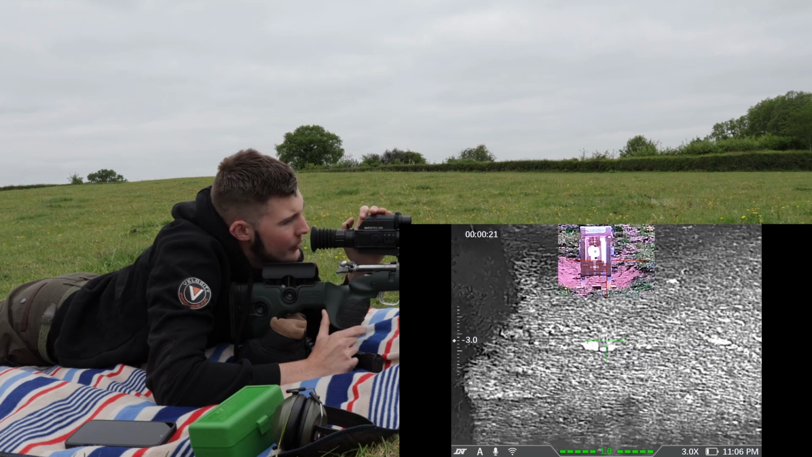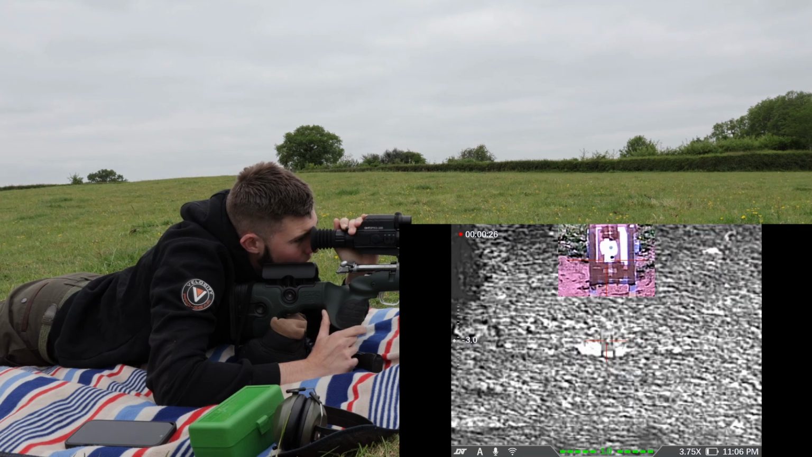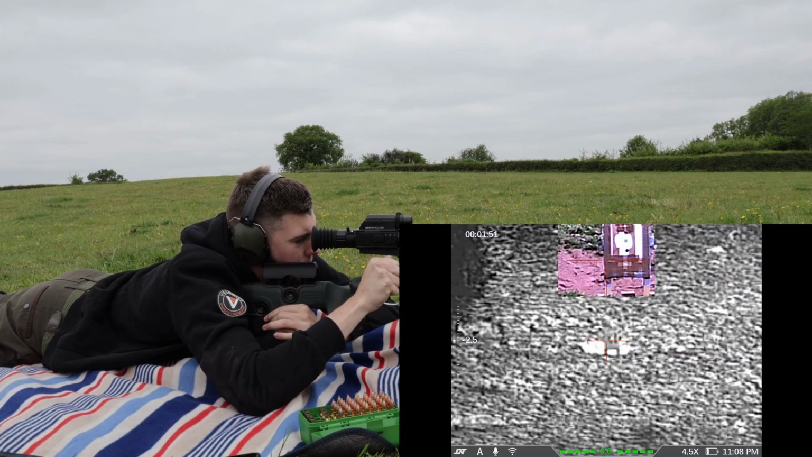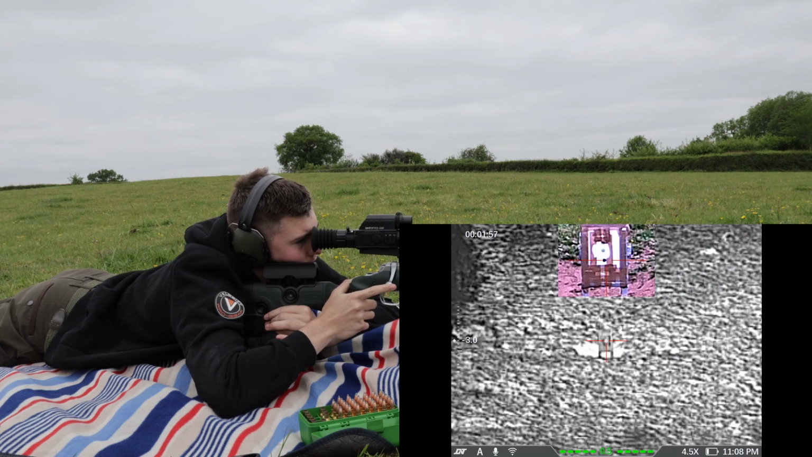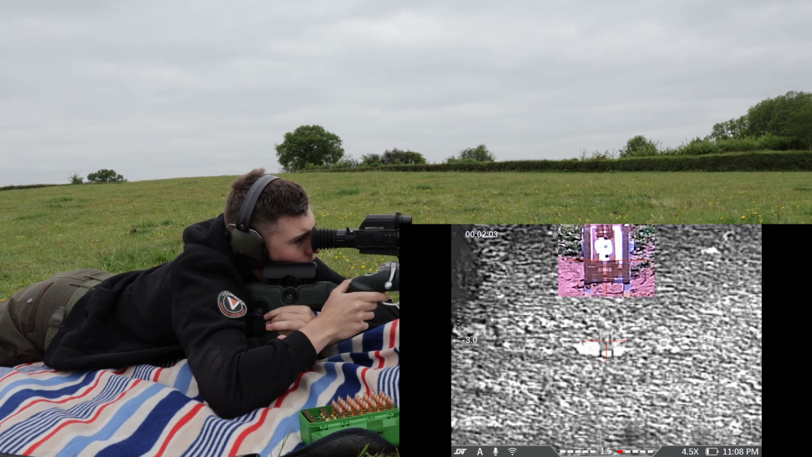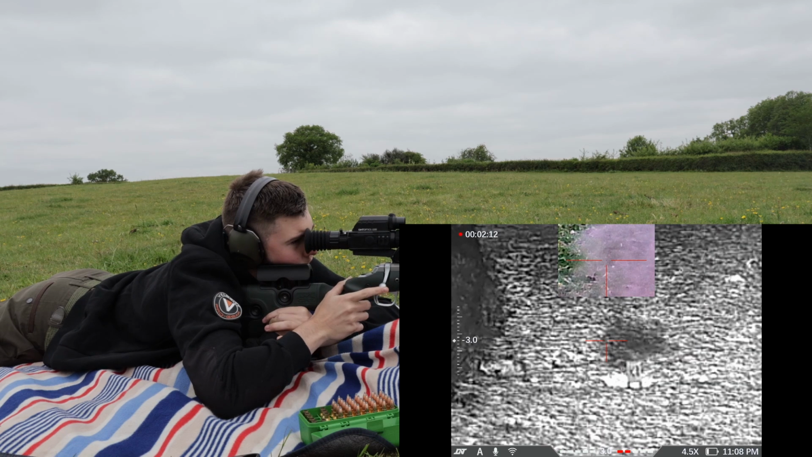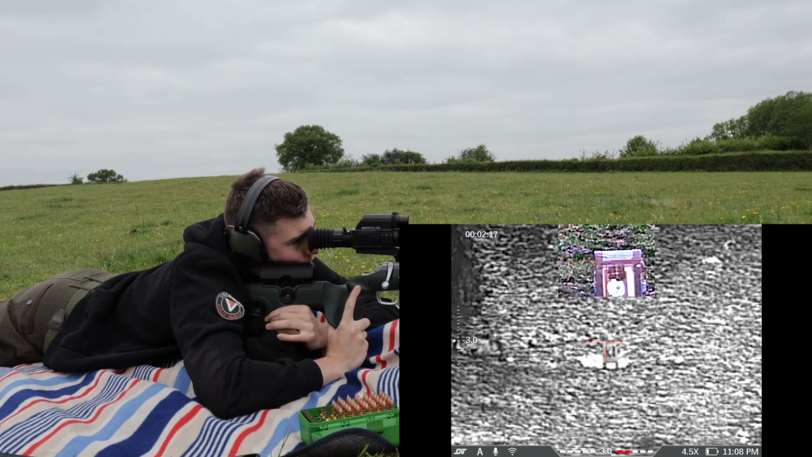Yeah, not as... let me change the reticle colour to red, see if that helps. That's a bit better. So I'm going to aim and shoot at the middle of that penny washer. That is not far off at all.